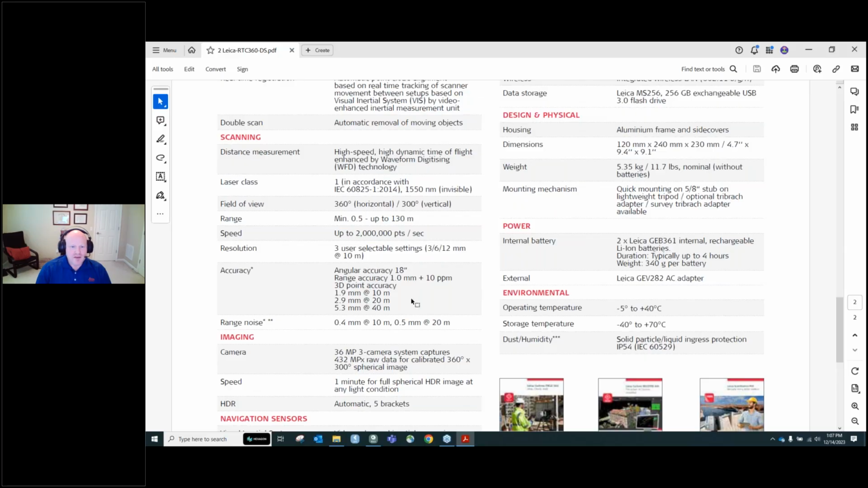3D point accuracy is 1.9, basically 2 millimeters at 10 meters, 3 millimeters at 20 meters, 5.3 millimeters at 40 meters. And then another really important characteristic is this range noise. The RTC is a nice low noise machine. You've got basically 0.5 millimeter at 10 meters and 20 meters, 0.1 millimeter difference. But to relate this back to that graphic we talked about with accuracy and precision, this would be your accuracy. This gray, which we call accuracy. Range noise, another way to say that is precision.